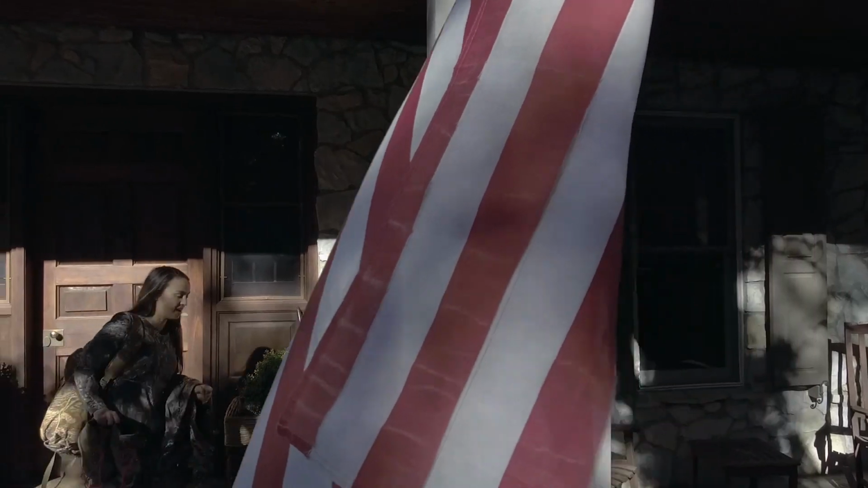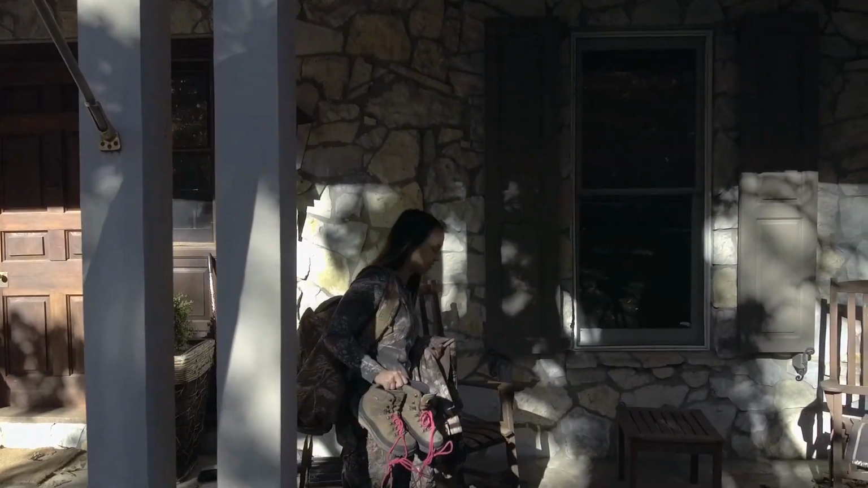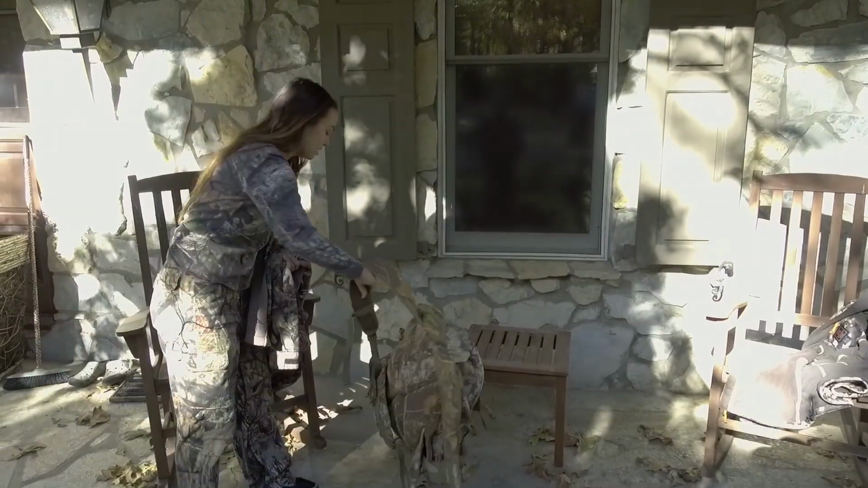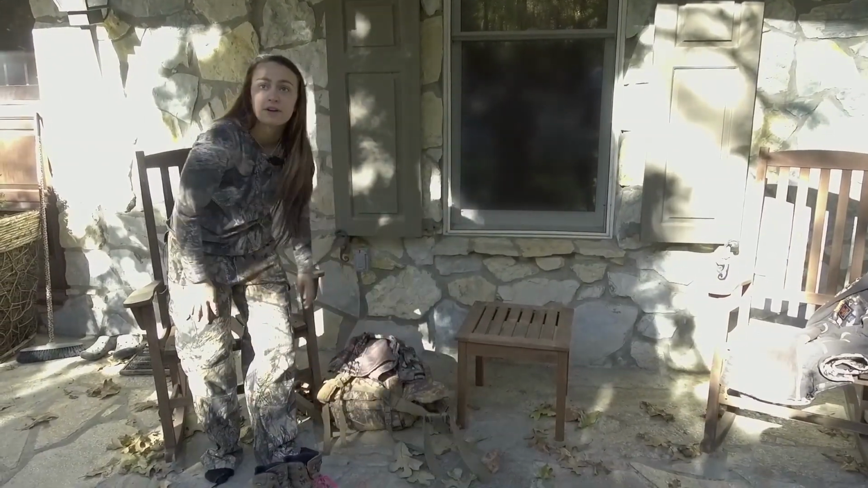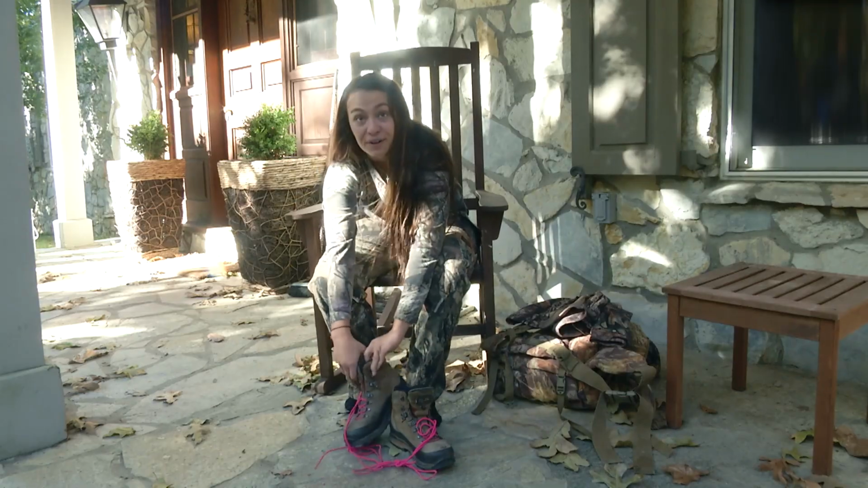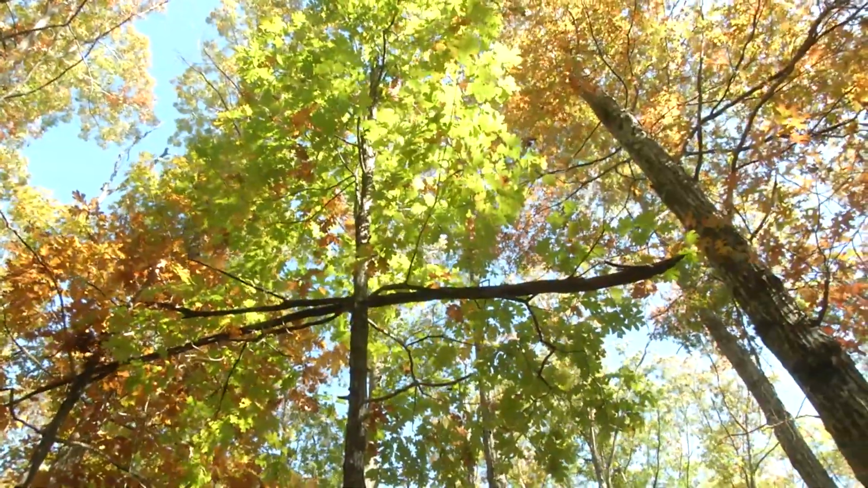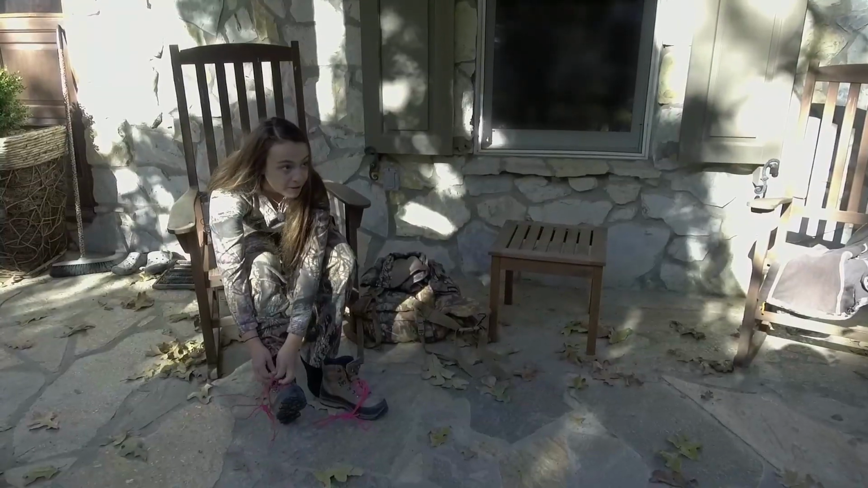Boy, it is absolutely gorgeous out here. The colors are just starting to change and it's perfectly windy, and hopefully that'll be good for hunting. But the fall colors, you've got orange and red and yellow and green, and I never thought brown could be so pretty.